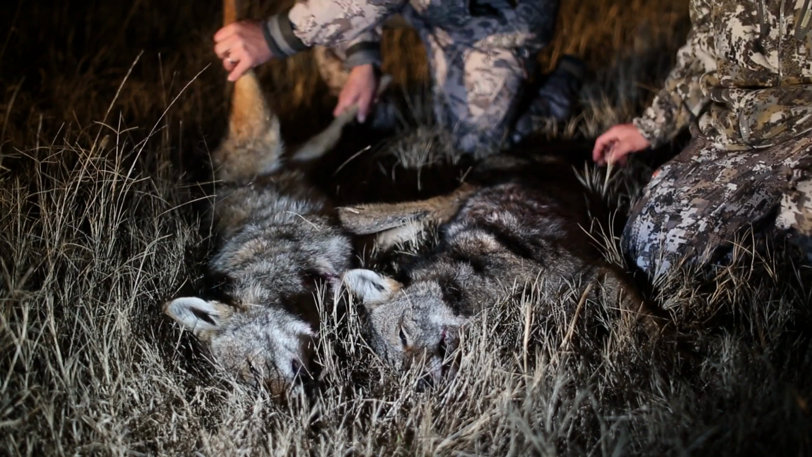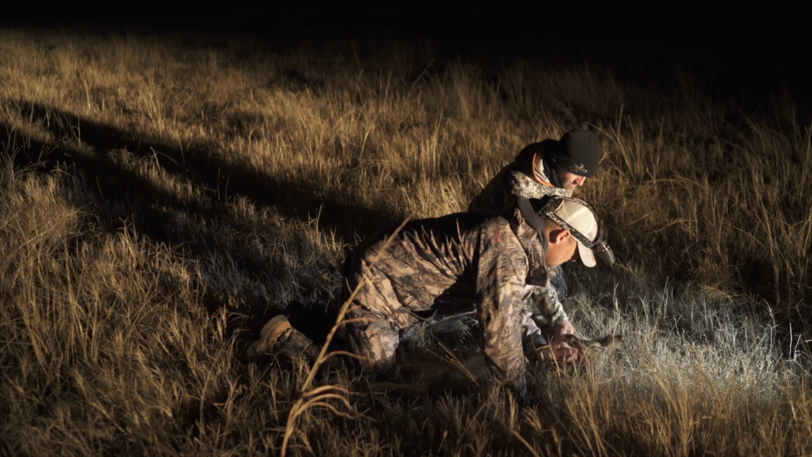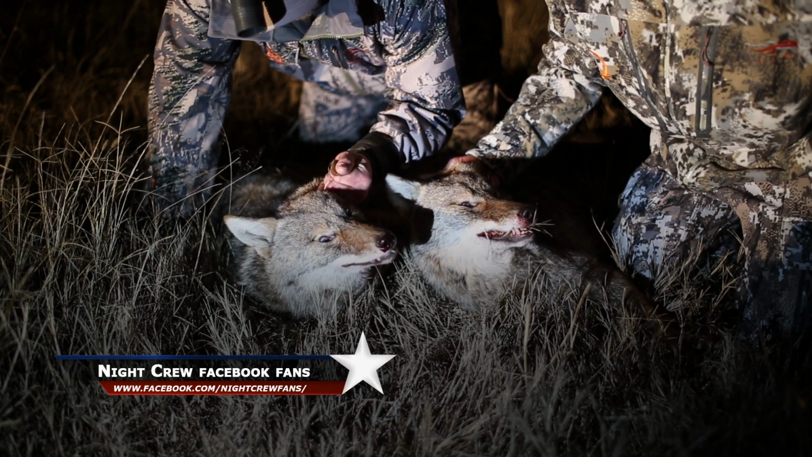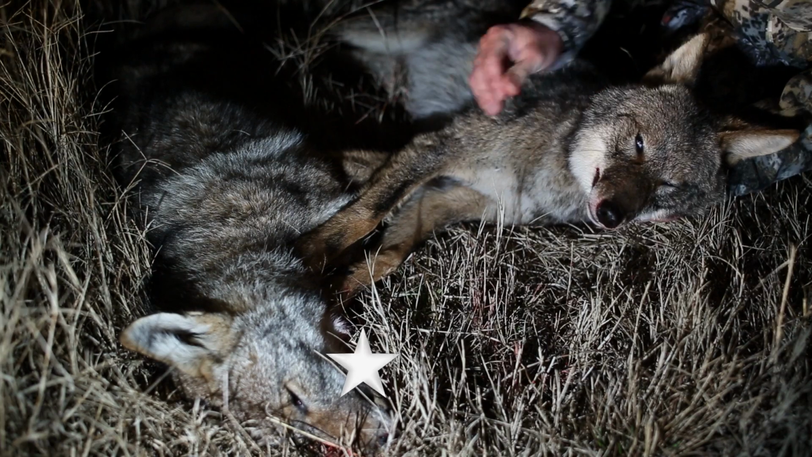Both males. They look like they're probably about the same size. They ain't gonna get no bigger. No, this one's actually got a bigger head on him. Look at that. That one's got some pretty color. That's real dark. Real dark filter.